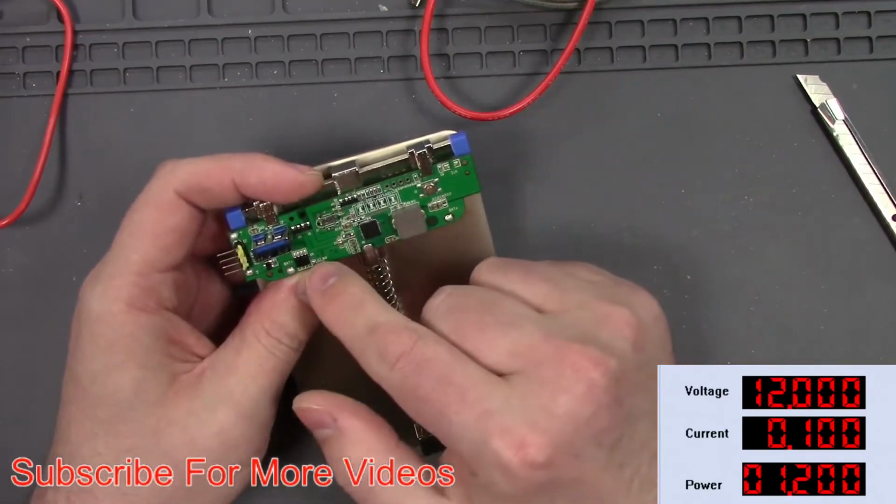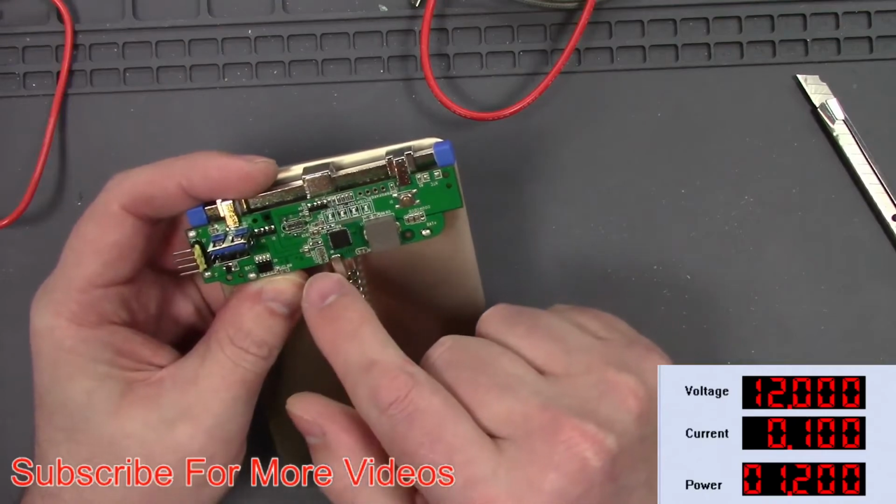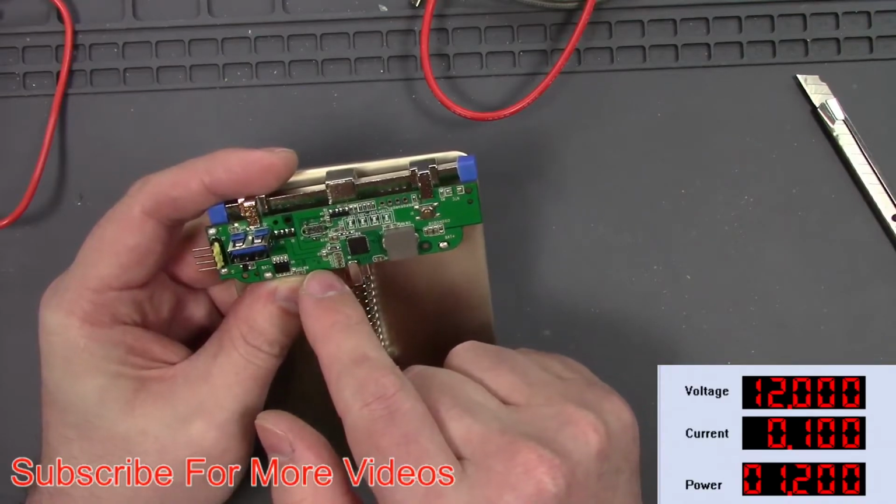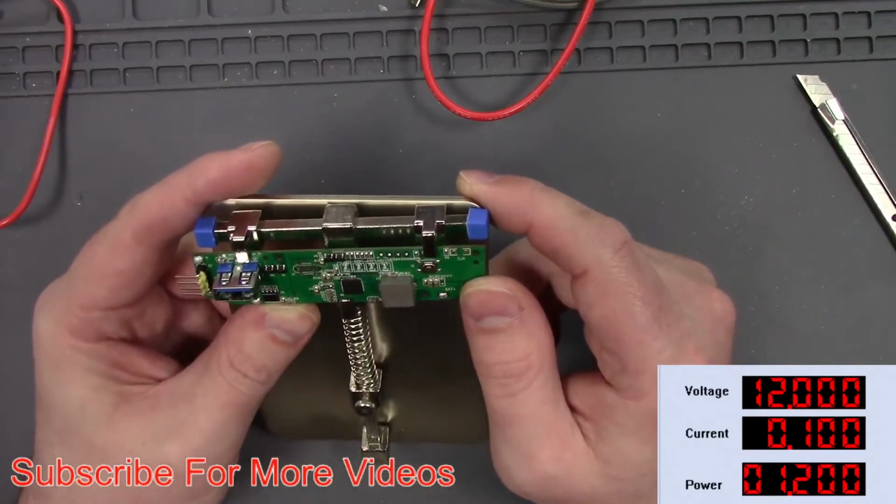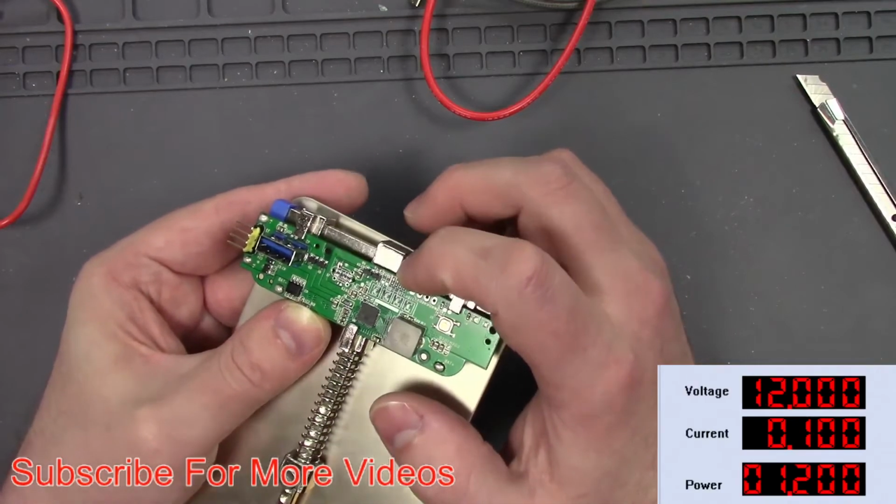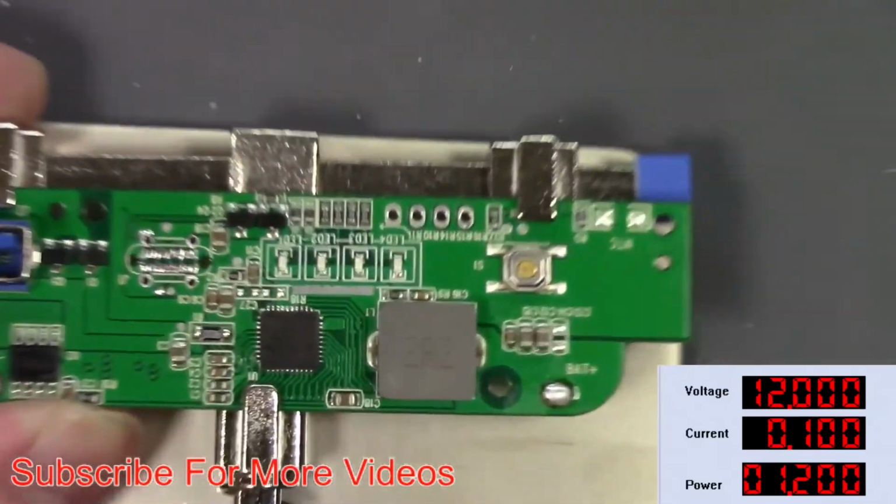So, you know, like these little LEDs, and then these are 0402 capacitors here. So let's say if one of those are shorted, I can pull that off and change it and get this working again. And then there's some even tinier resistors. I don't think that's 0402. I don't know if I can zoom in so you can see that.